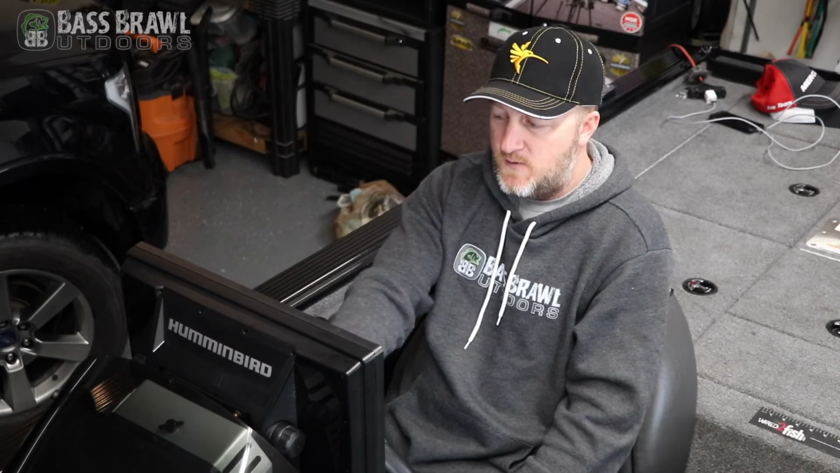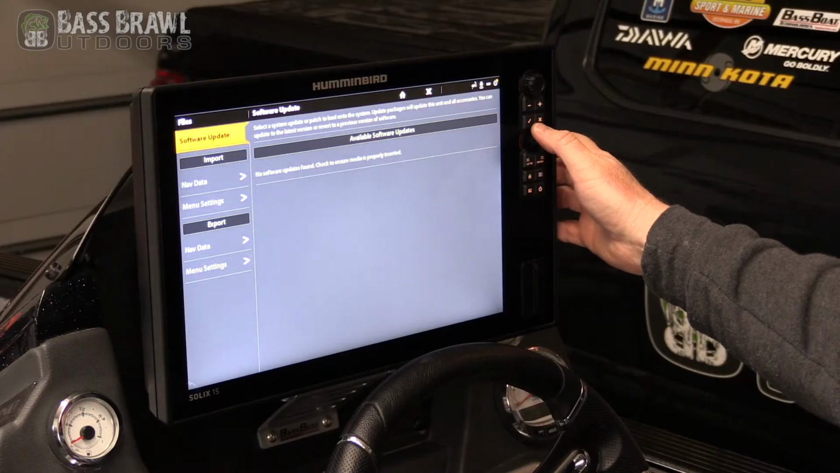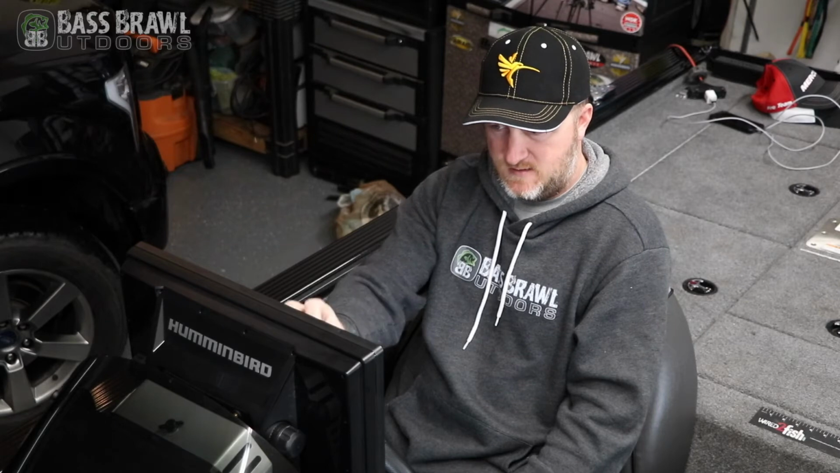This is where if you have a card and you have your old info saved, like your GPX file from your Onyx with all your waypoints, your routes, and things like that, you can put that card in here. You can go to import, hit nav data, and if you have those files on your card, that GPX file, it'll take that and import all of your info onto your unit.